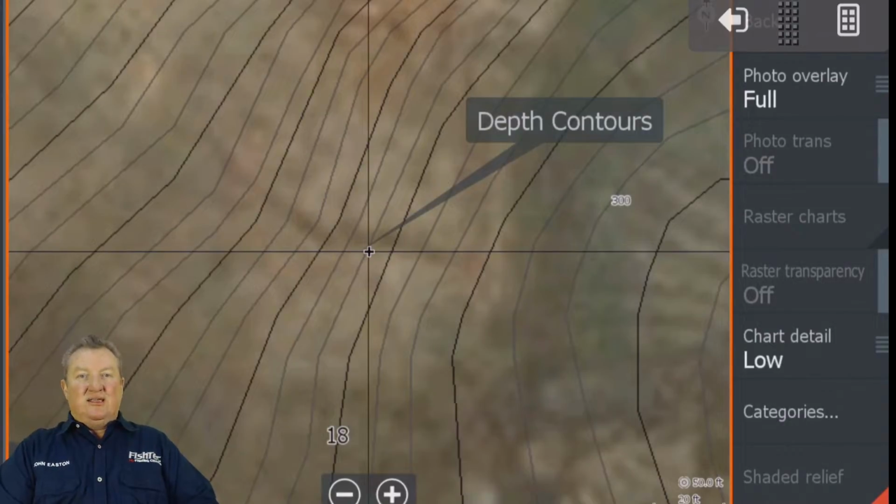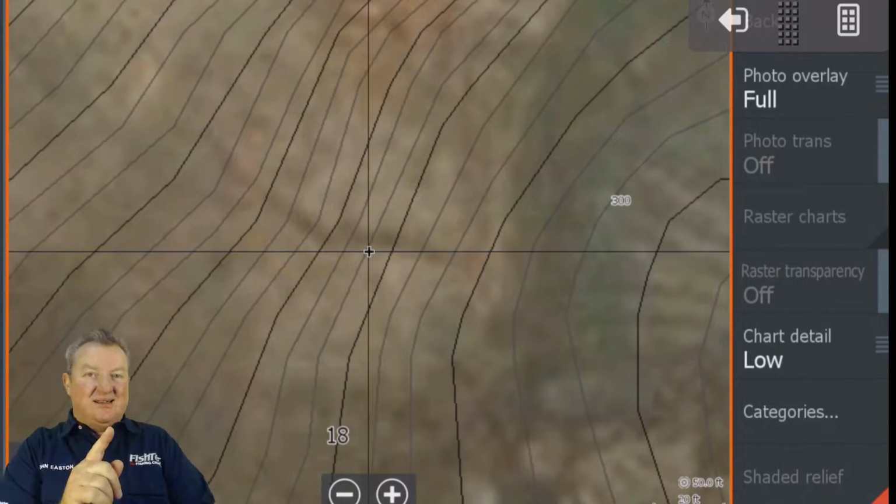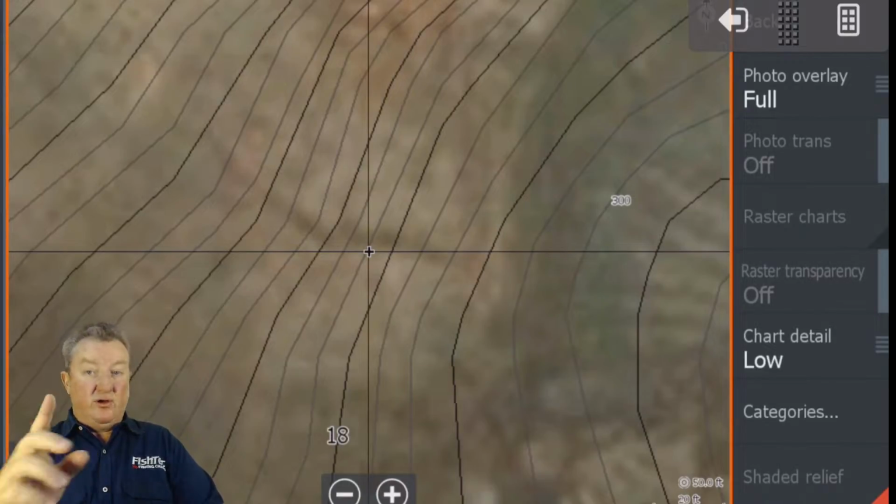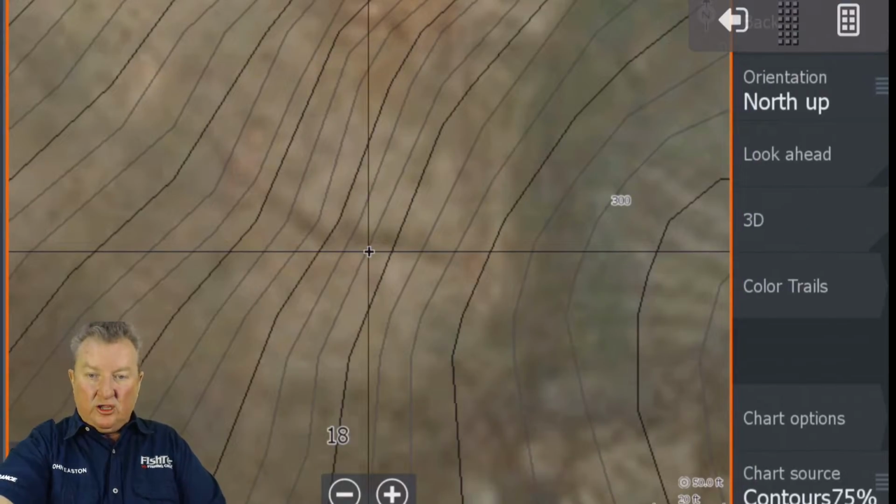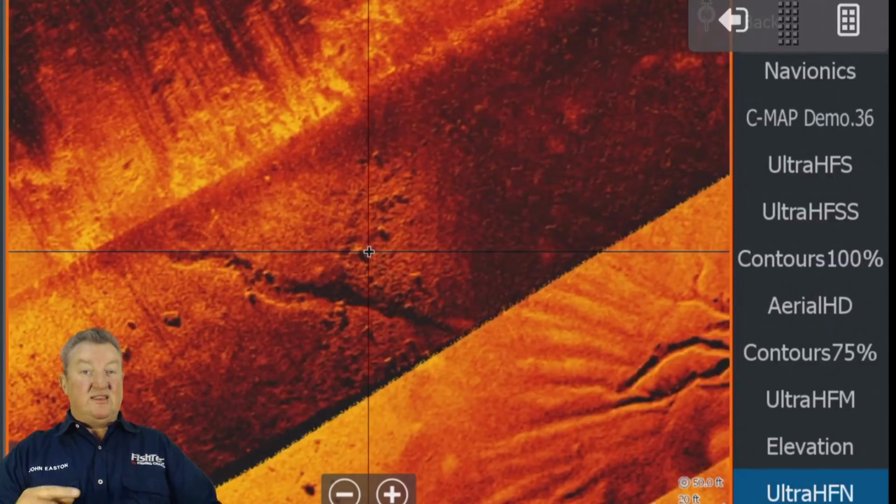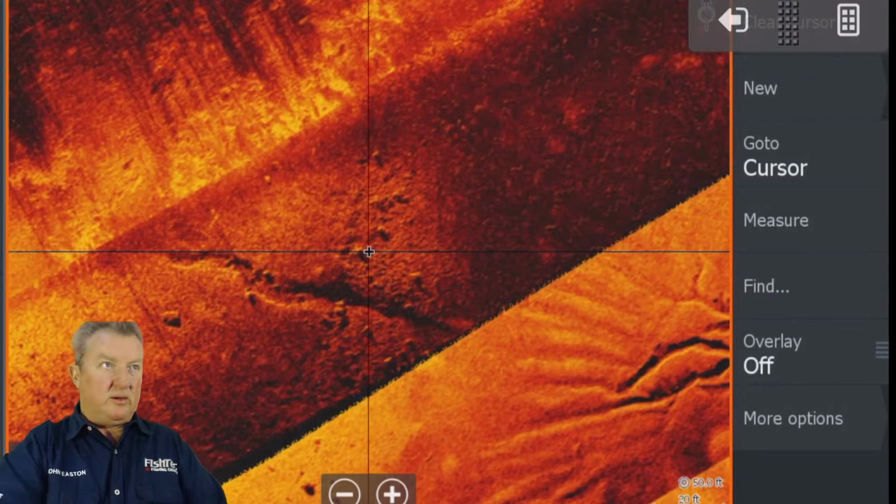Knowing that it's there, it's easy to identify with a blurry satellite image. But if you haven't seen it in high definition Ultra HF, it's going to be very hard to read that. So let's go back to our Ultra HF, which is north. Can you see that it's off? Let's just measure by how much it is off. Let's do a quick measurement.